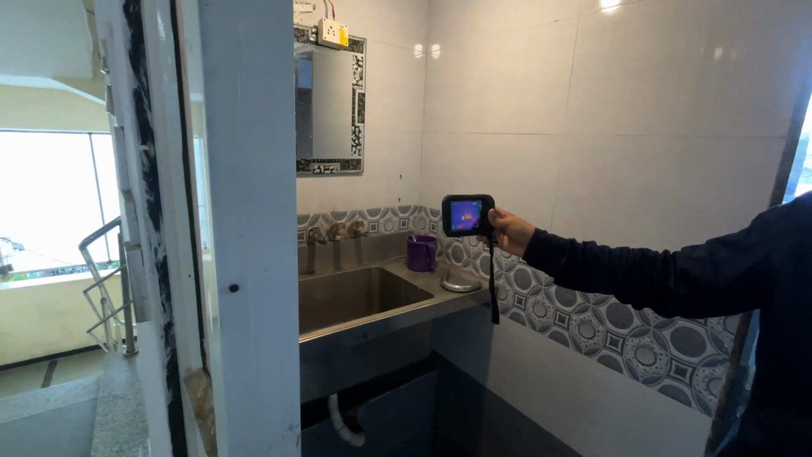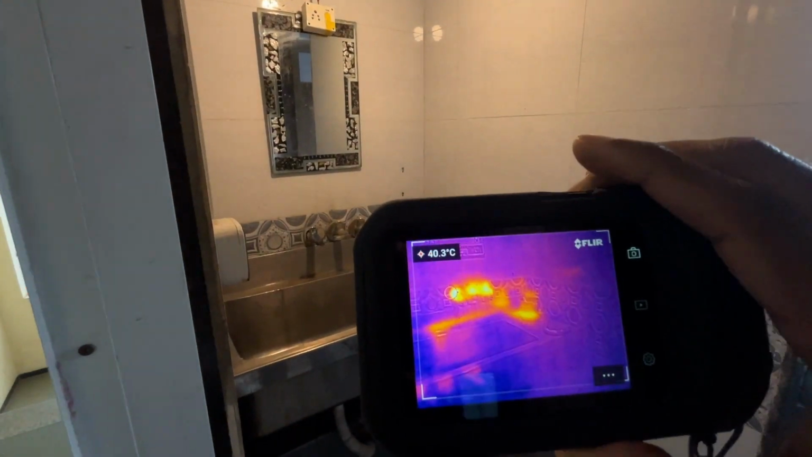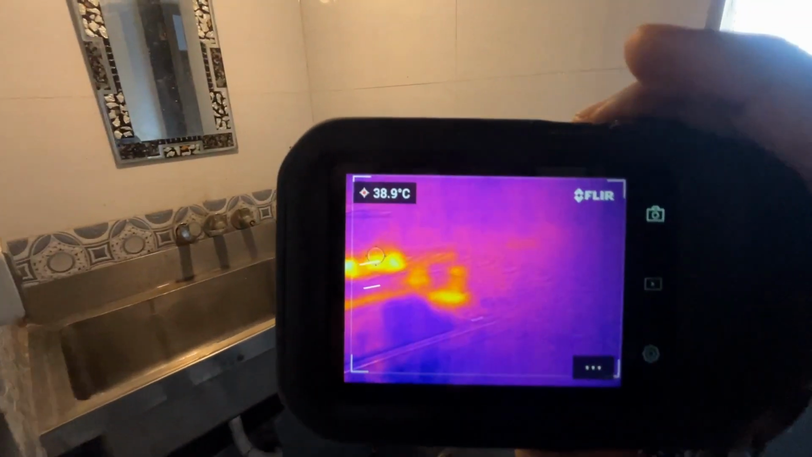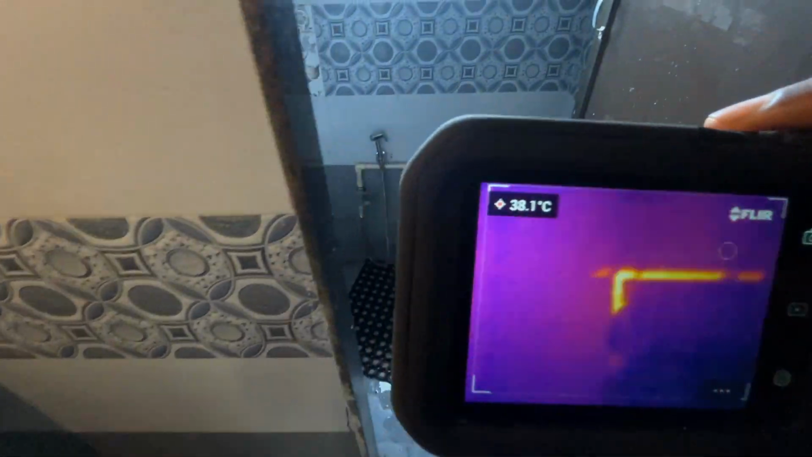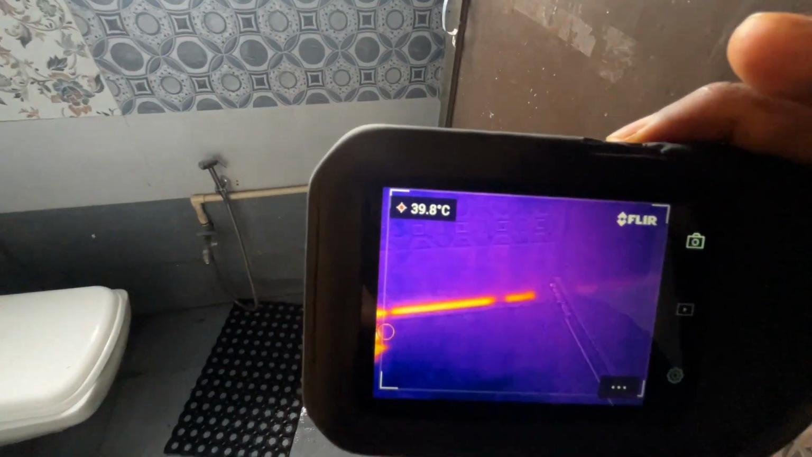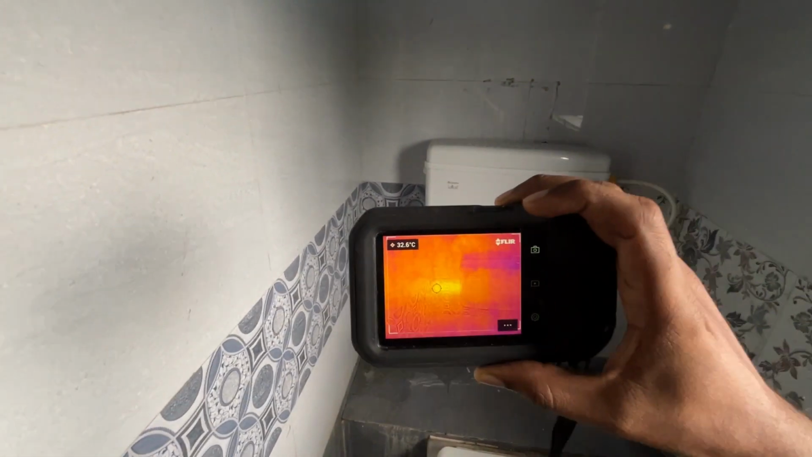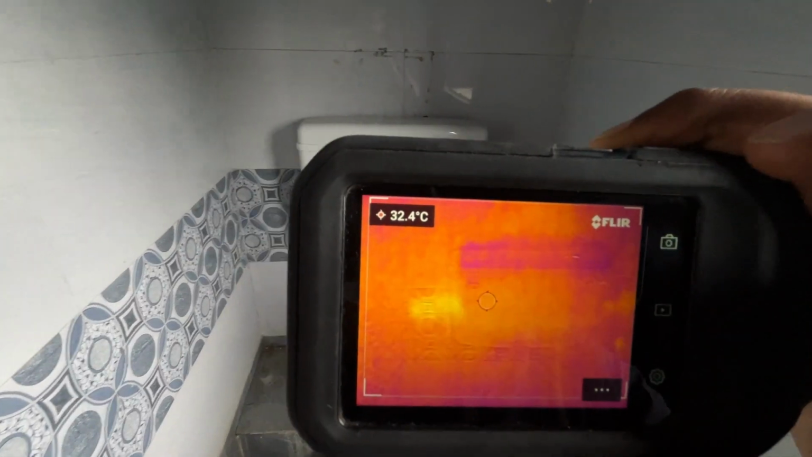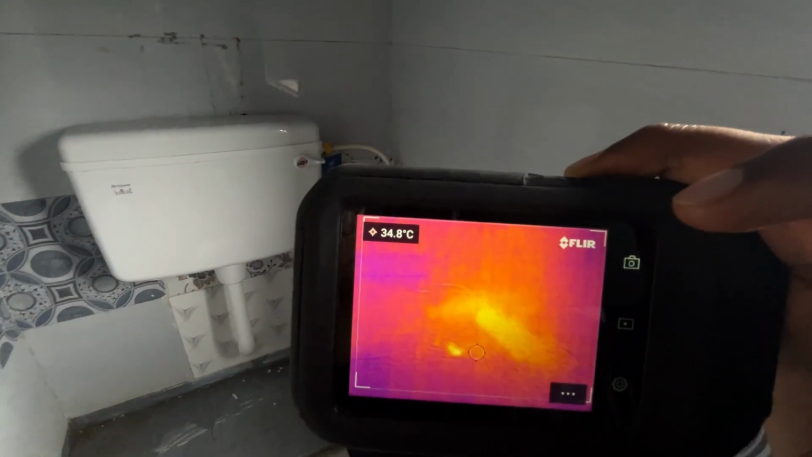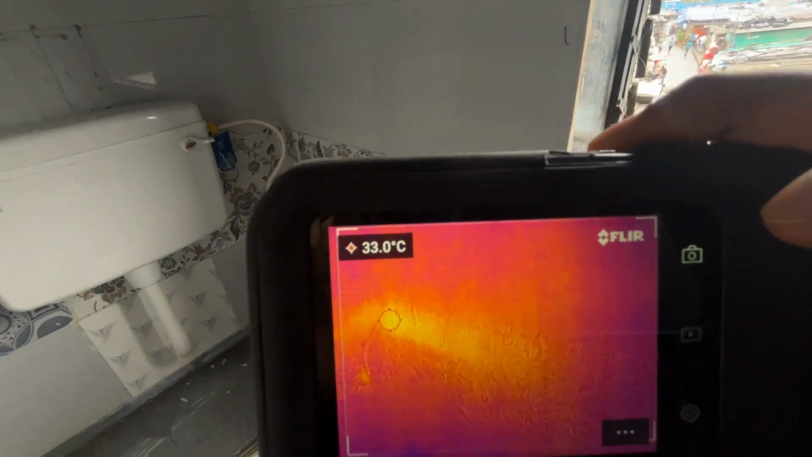You can take the camera here, back side. From here we are able to see the traces. Some pipe is there, and we are able to see the hot water. Here we are clearly seeing the pipe temperature somewhere. At the same level we are able to trace. Here you can see there is a hot water pipe.